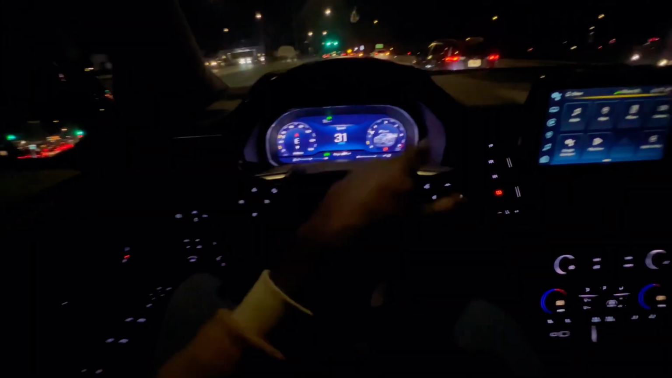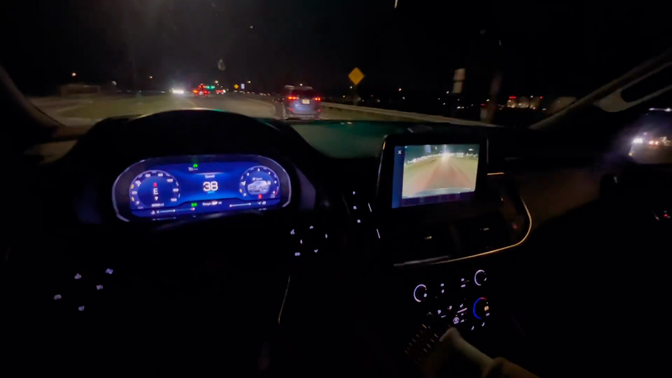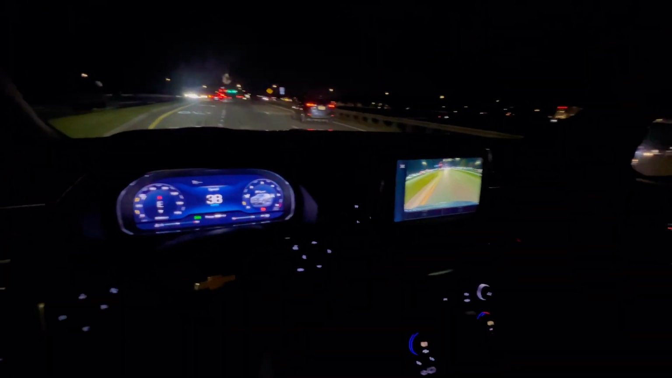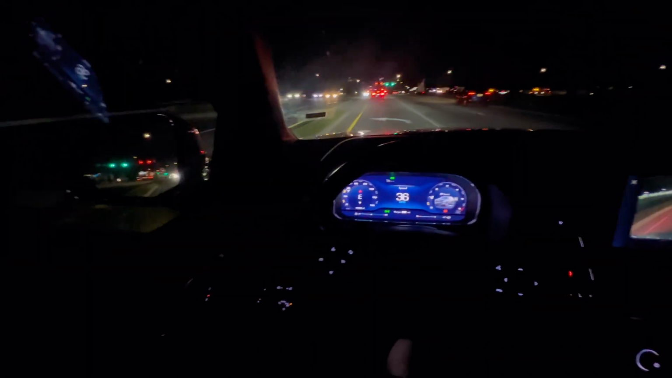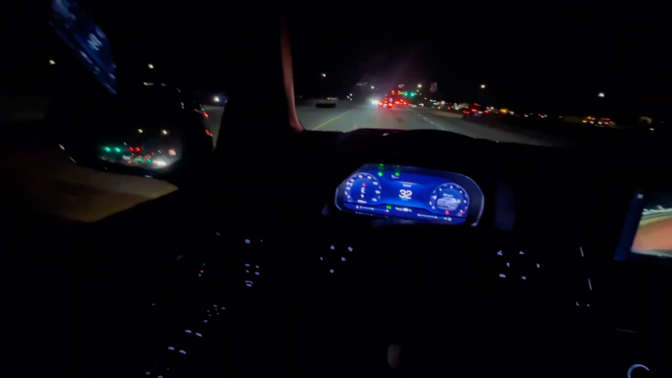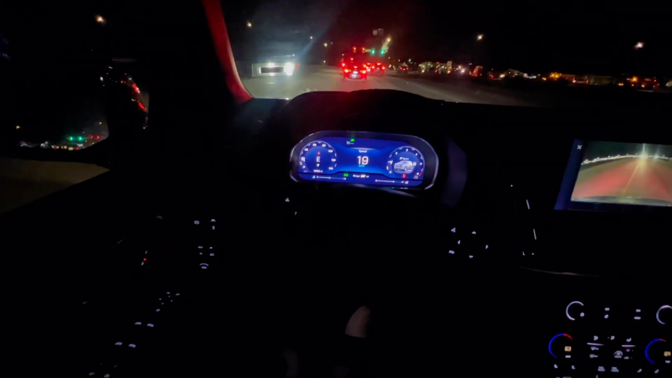But I love this gauge though. This is a nice setup. I can be in front of this all day. My other feature, which is really cool, is the camera. Oh man, I love this feature. We're gonna get on the interstate and see how she pulls. We got it in sport mode, 2-wheel drive, like I said.